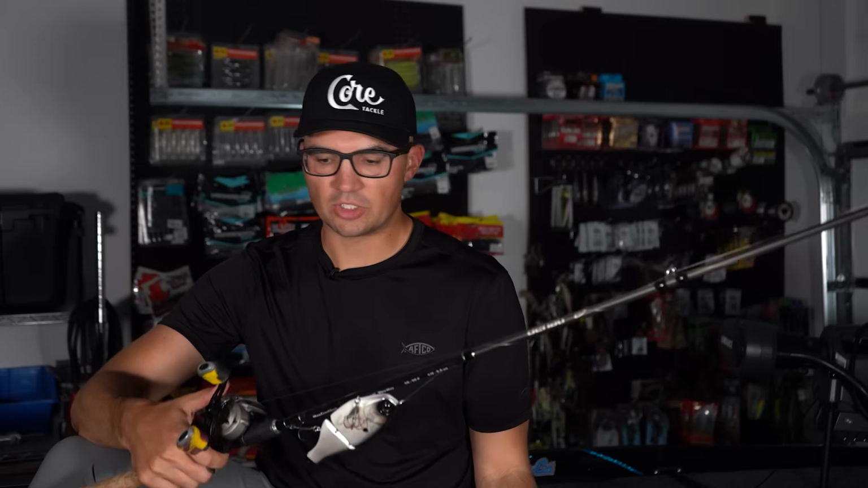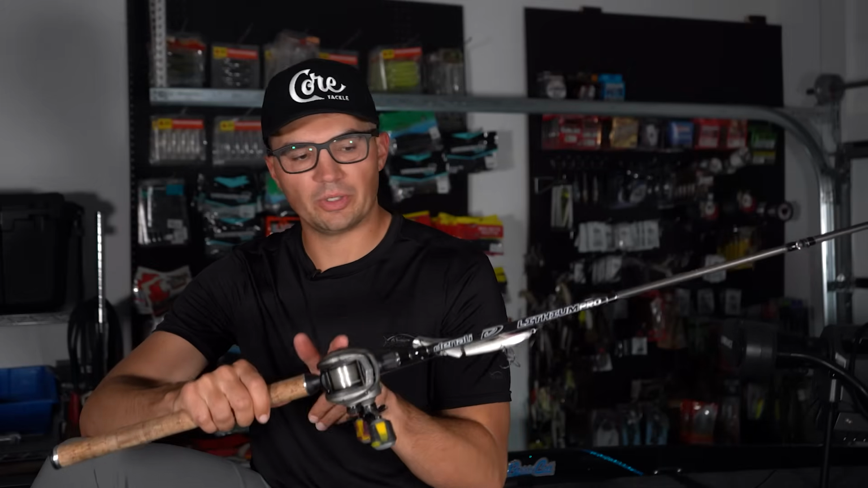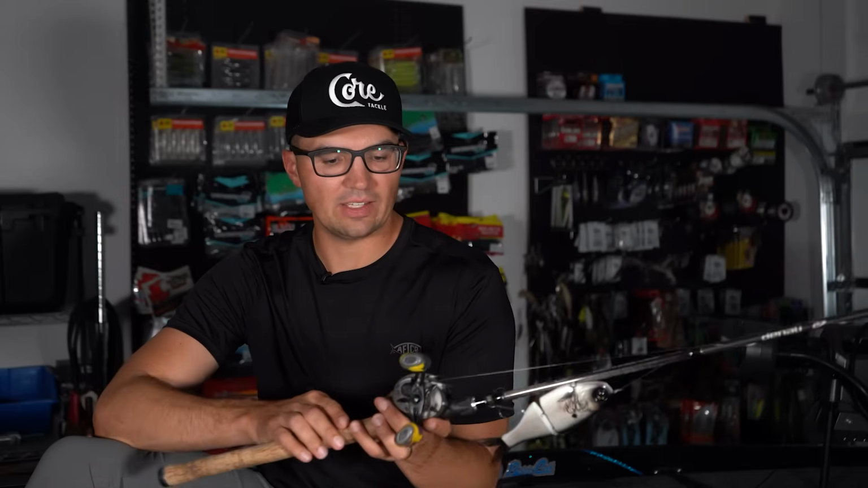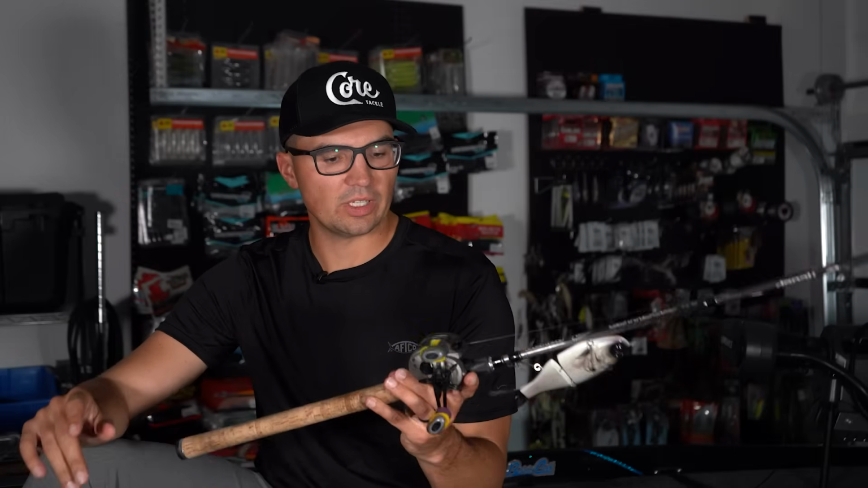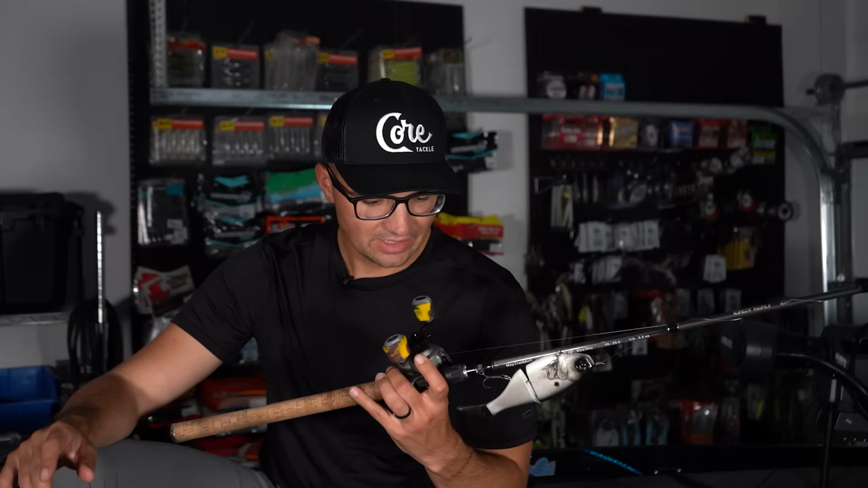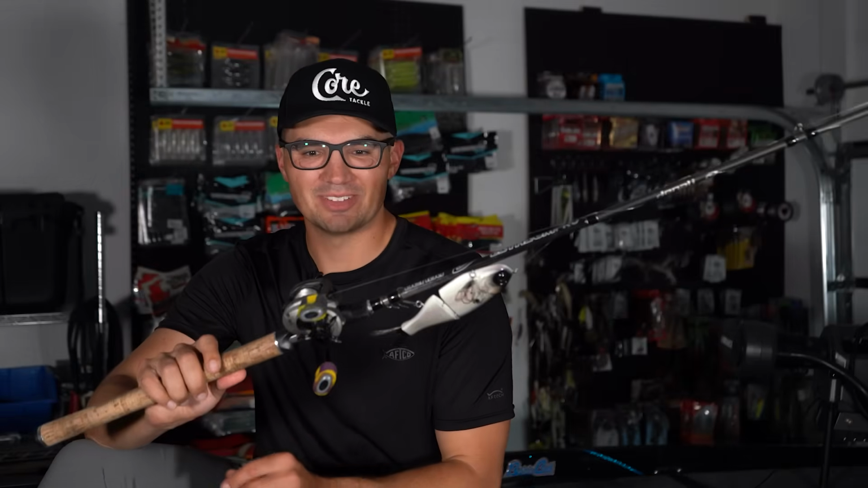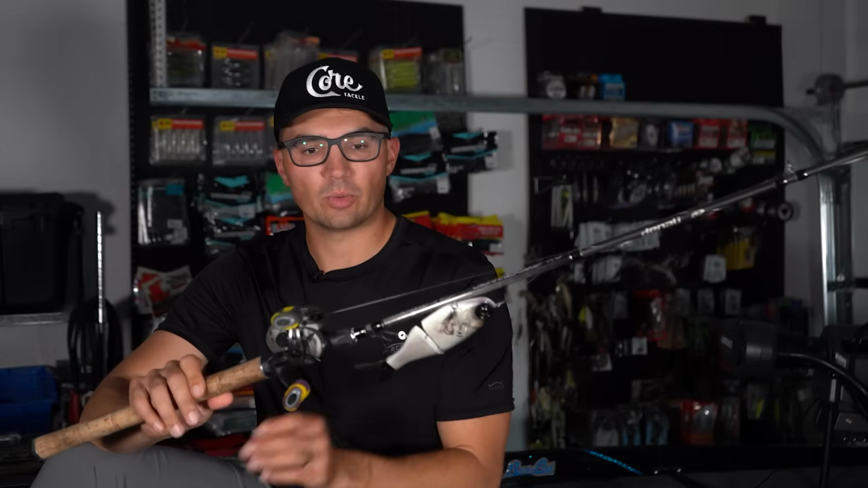I'll link this down in the description. And I'm throwing a 7-to-1 gear ratio reel on this. I like a 7-to-1 gear ratio with these glide baits, even an 8-to-1. I just don't have any 8-to-1s. This is just a 7-to-1 gear ratio, Black Max or Max Z or X or Y, I have no idea. But 7-to-1 gear ratio reel, picked it up several years ago. And just throwing some 20-pound fluorocarbon on that. So that's kind of my plan B, is that glide bait bite.